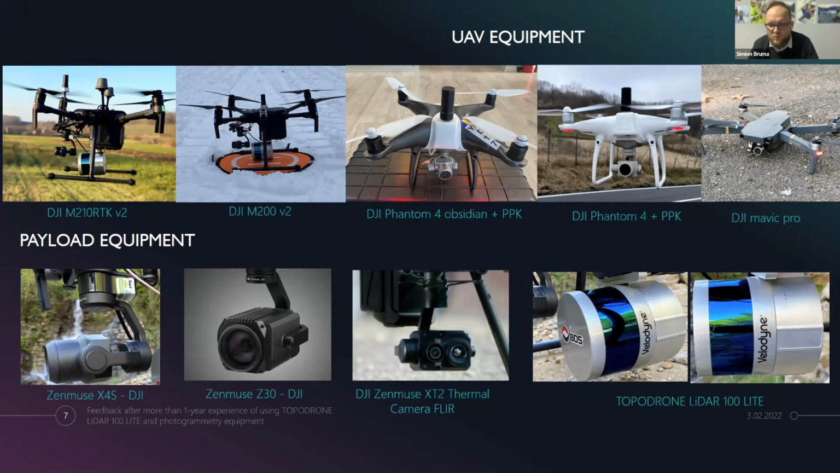For an easy way, and to always have it with me, there is the DJI Mavic Pro. As payload, I use Zenmuse X4S, Zenmuse Z30, and the thermal camera XT2, and also the TOPODRONE LiDAR 100 LITE.